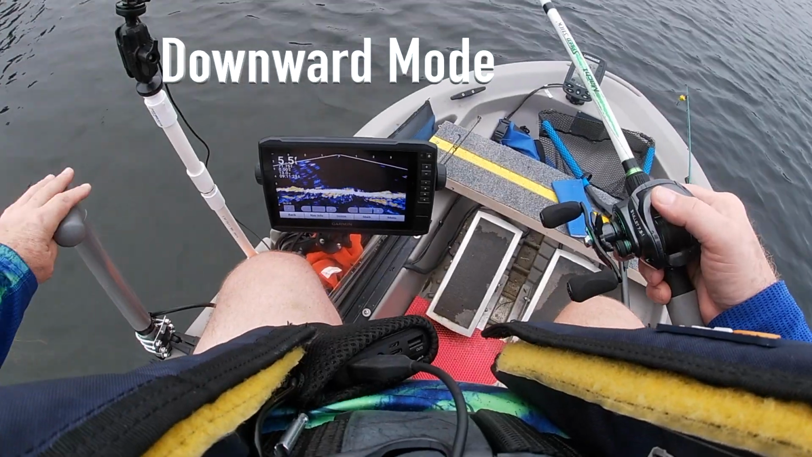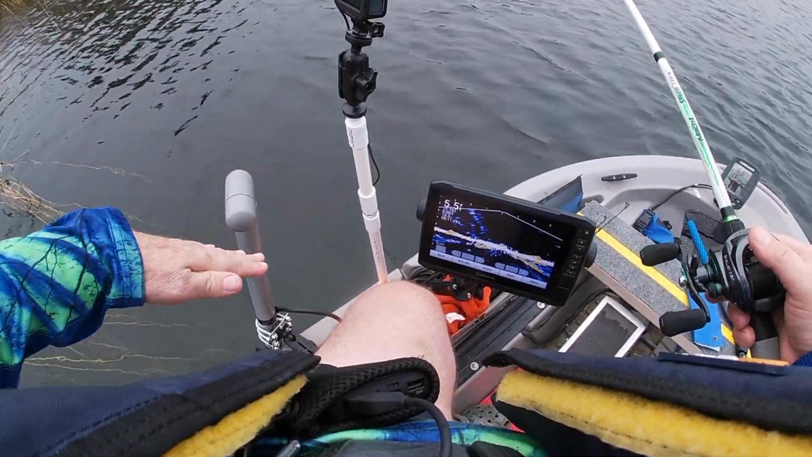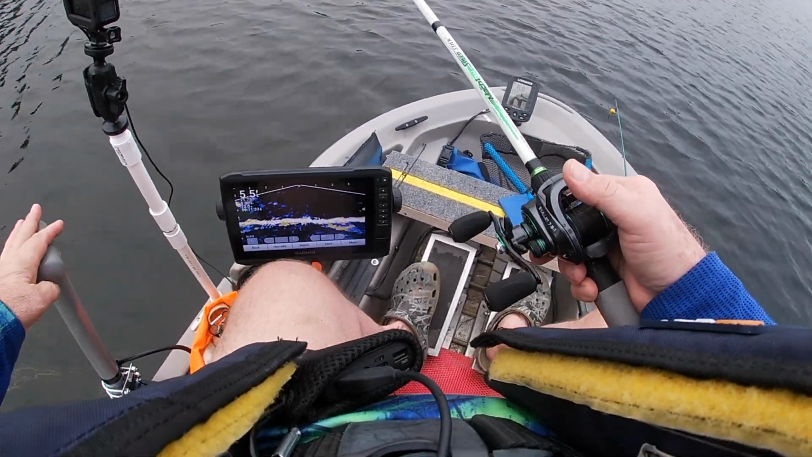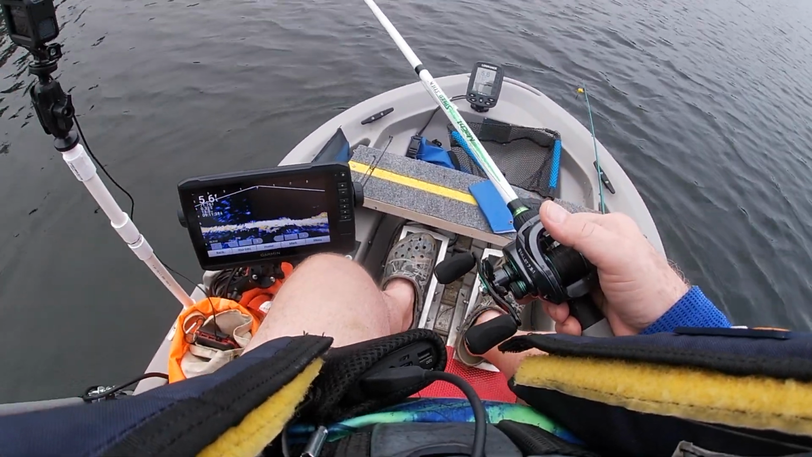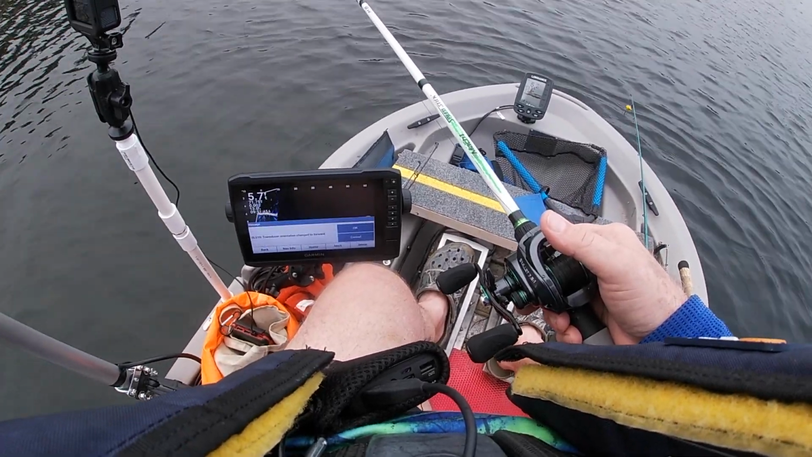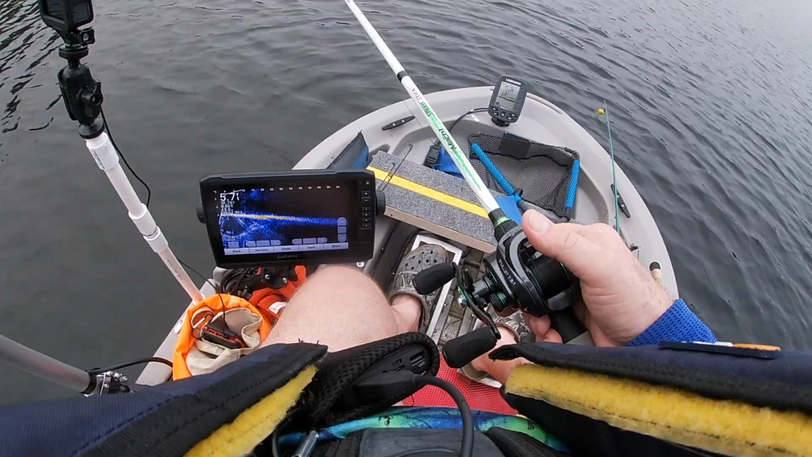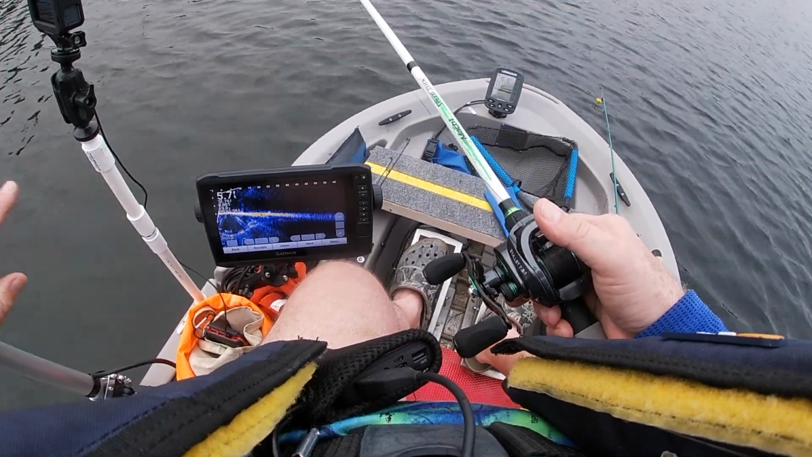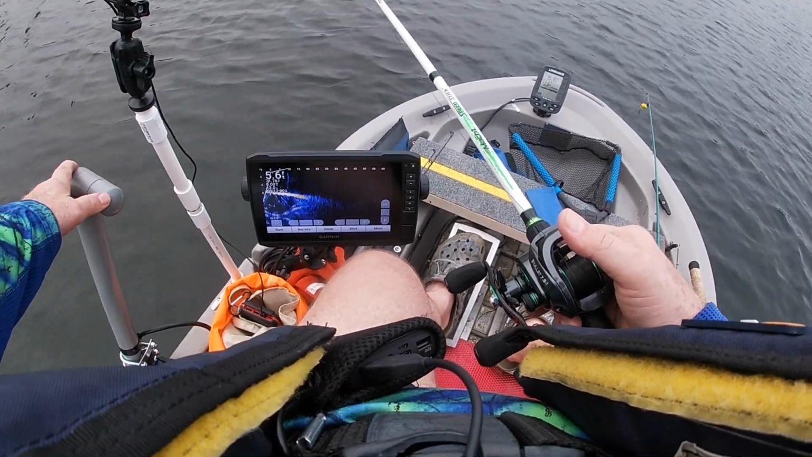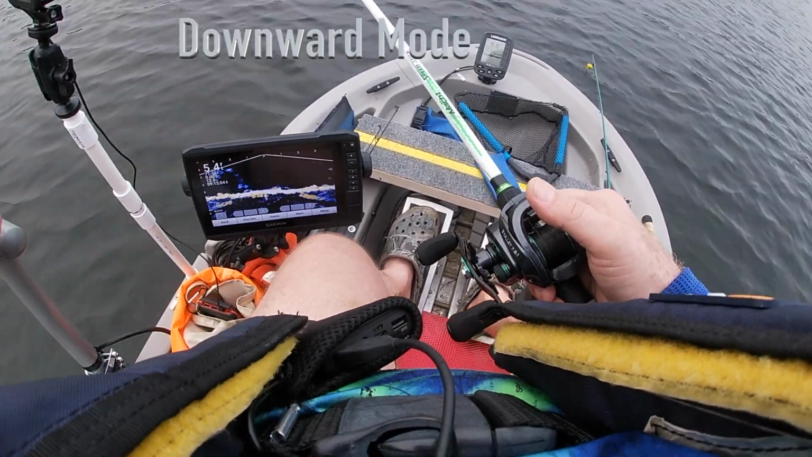Let me show you something I just did. I tipped this to make the transducer point down, and the screen just changed and said it put it into down mode. Matter of fact, let me bring it back up. You should see it come back and say it's in forward mode. There it goes. Transducer is changing to forward. So I don't have to rotate that transducer. All I've got to do is push this a little bit forward to look down farther.